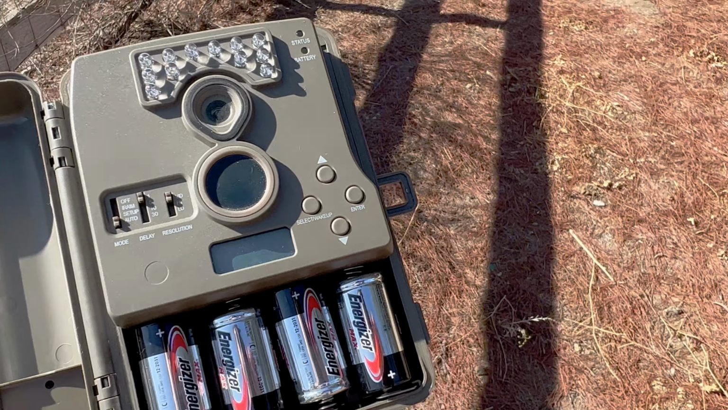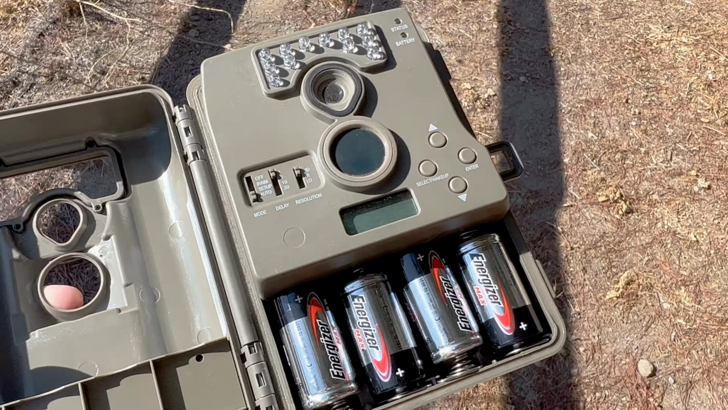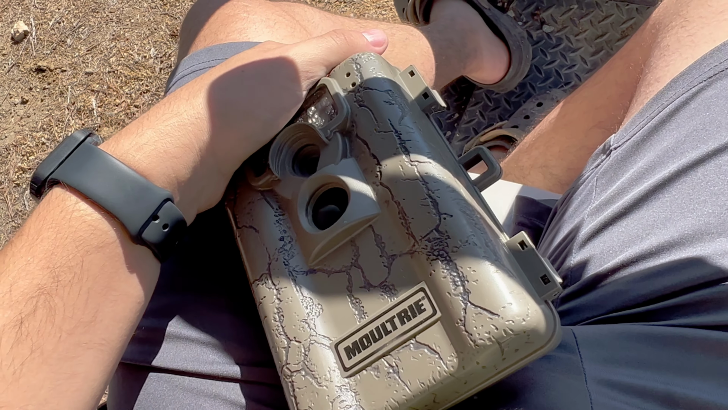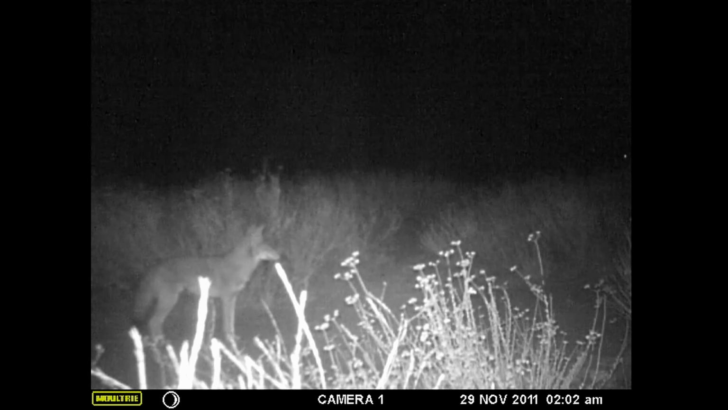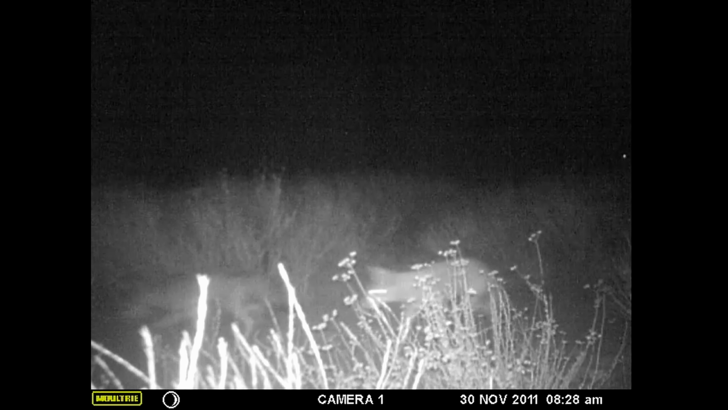About it running out of batteries. I don't know how long the battery life is on this particular trail cam. We'll see what we got here. Game cam was a success, bro. I was definitely within range when I thought I was. It got the neighbors riding on horses, but we knew that horses were on the trail.